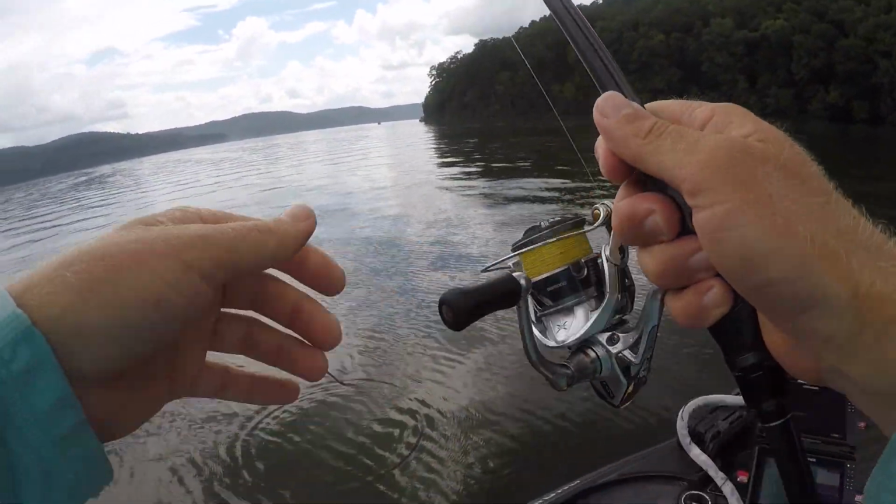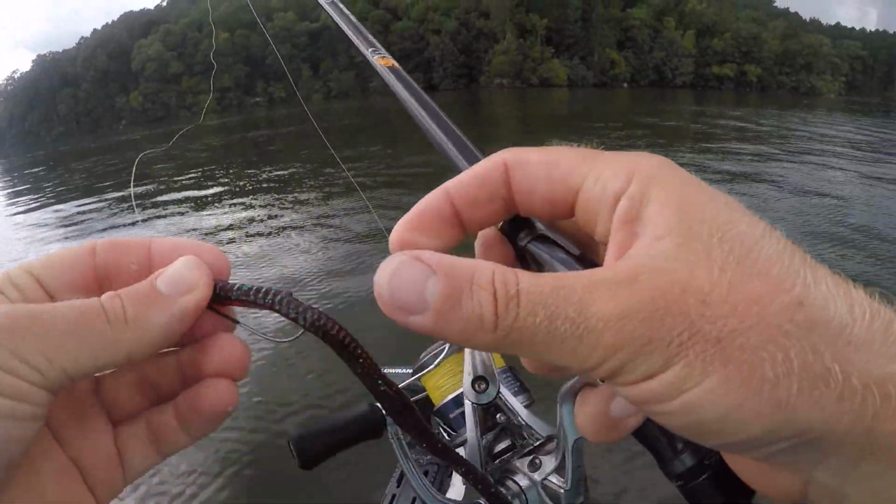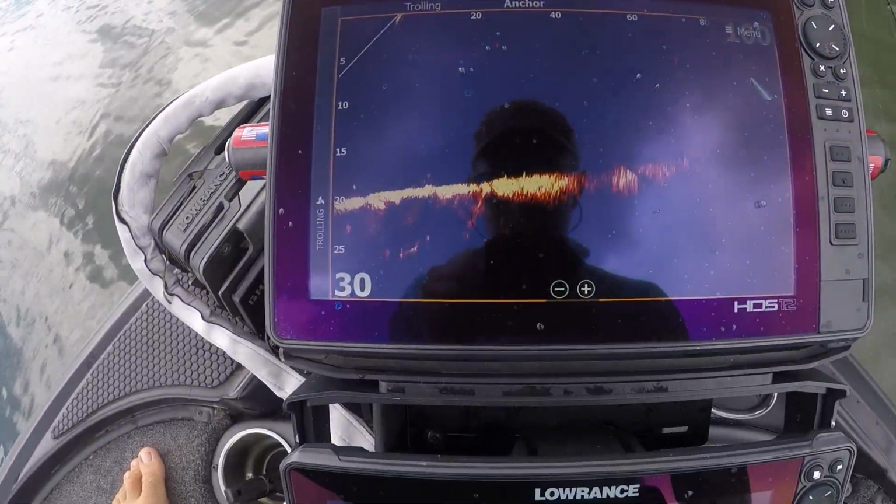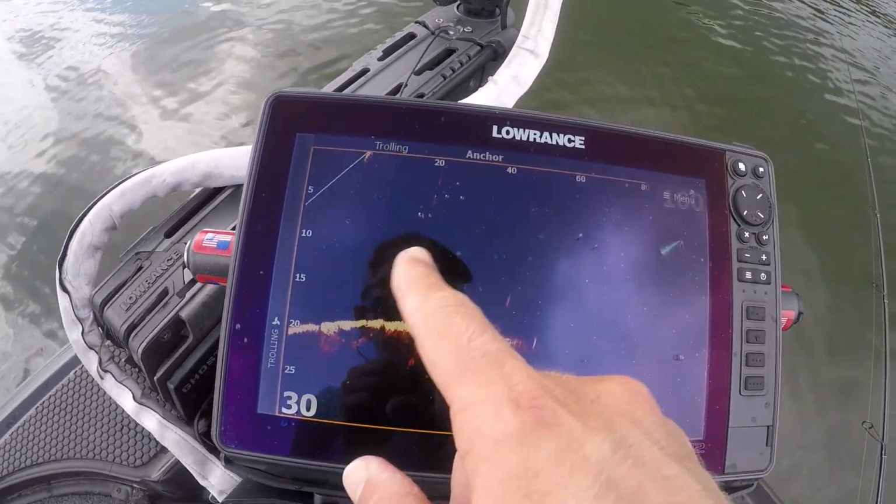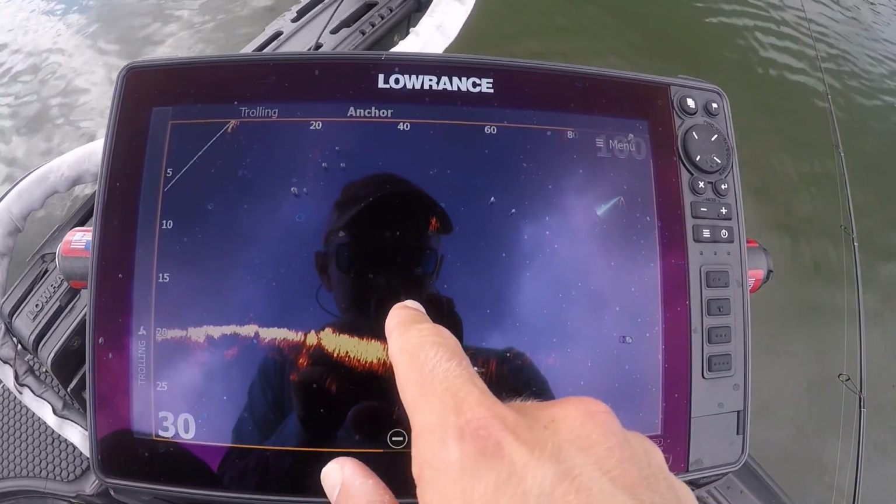Hey, so I'm going to give you a quick breakdown of the gear that I'm using and what we're doing here. So we're throwing to these offshore fish. We're fishing out here, as you can see on the Active Target. You can get a good idea of the depth here. It is just about 20 feet. You can see the 20-foot mark there. Trolling motor spot locked, so it's moving around and stuff. But 20 feet. Look, there's a fish out there.